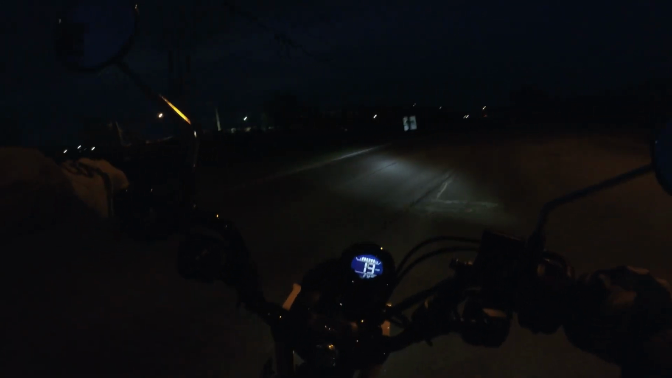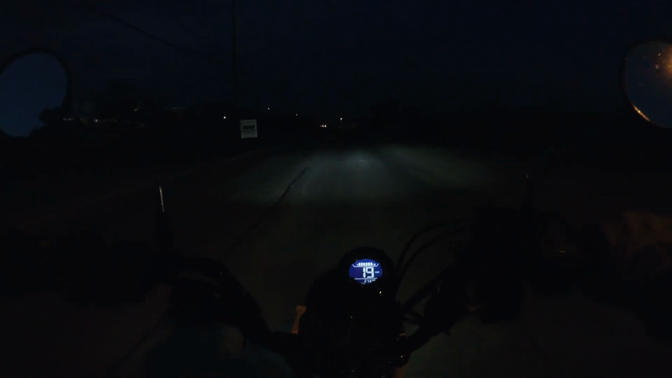Alright. So that got around the train. So now I'm on River Road again. It's just a little bit further down than where I was earlier.